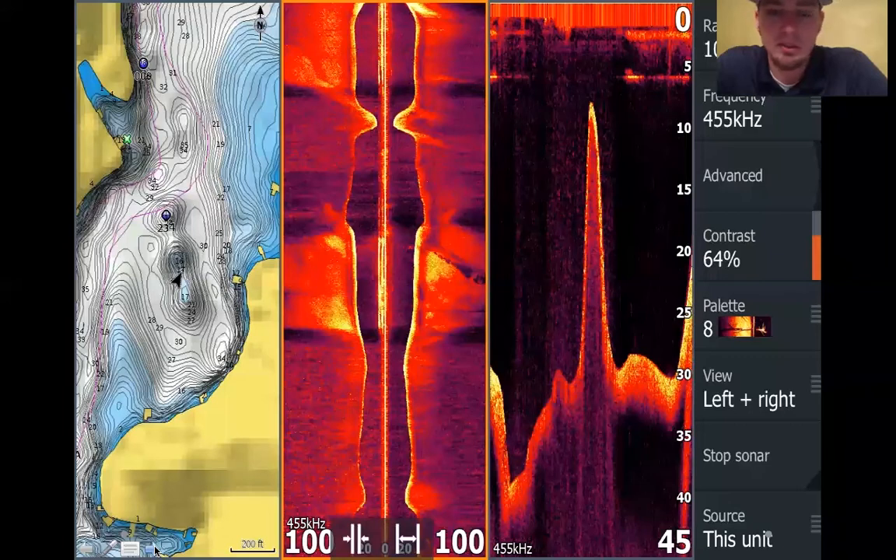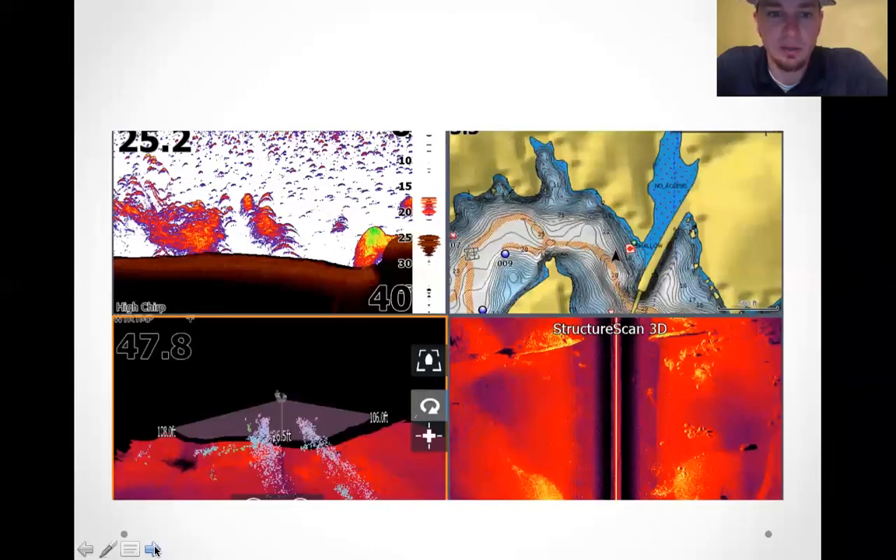This is just a screenshot of a different format I was messing around with. 3D structure scan. Unfortunately, I'm out of time, but 3D structure scan, I mean, it's pretty cool. It's great for finding channels, channel swings, bends, stuff like that. But as far as identifying harder bottom structure, 2D side scan is where it's at.